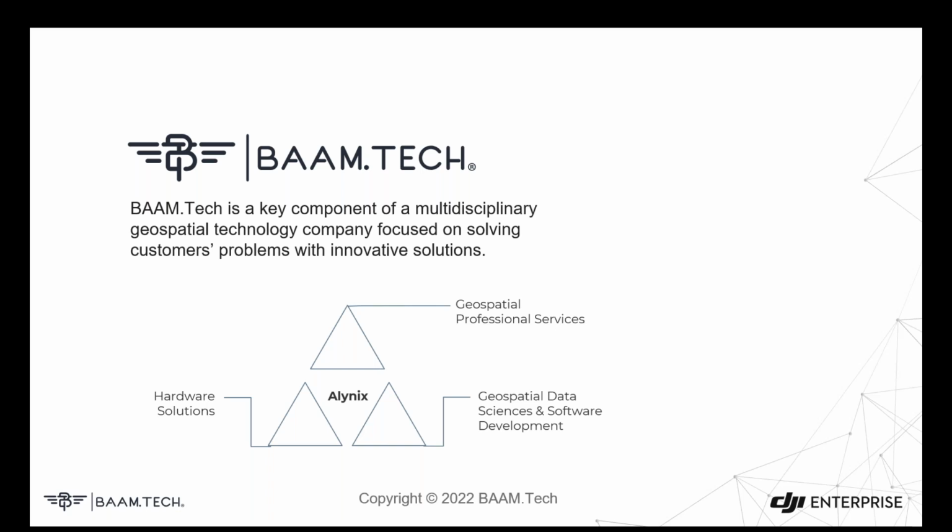That part of our business is really focused on helping our customers solve unique problems that there isn't a current solution for. So we help build custom algorithms and software for the next generation of geospatial problems like carbon capture, precision ag, sustainable forestry, things of that nature.